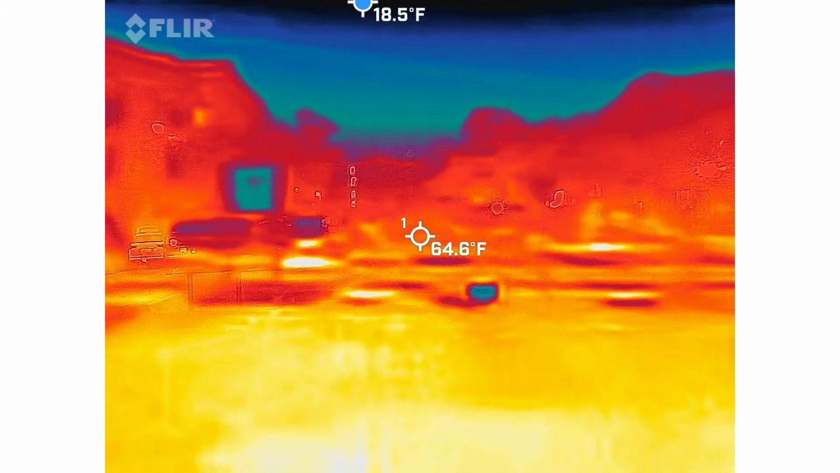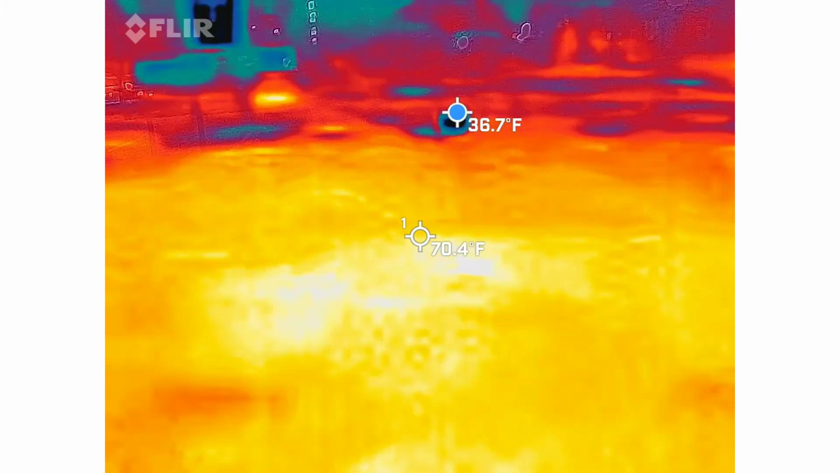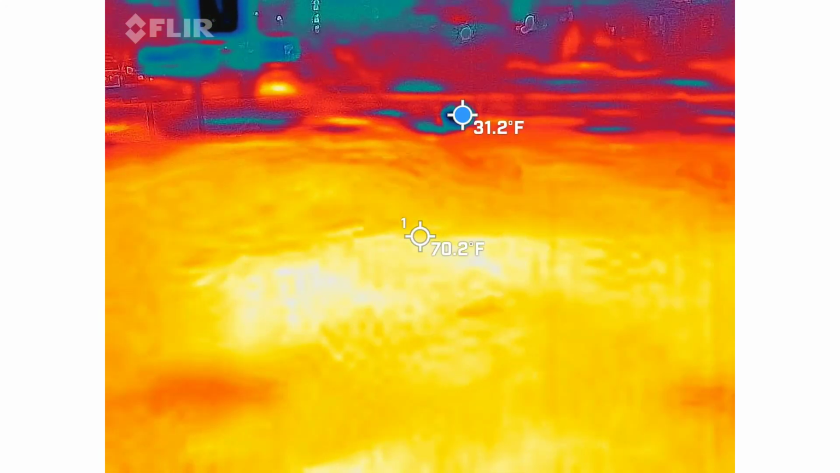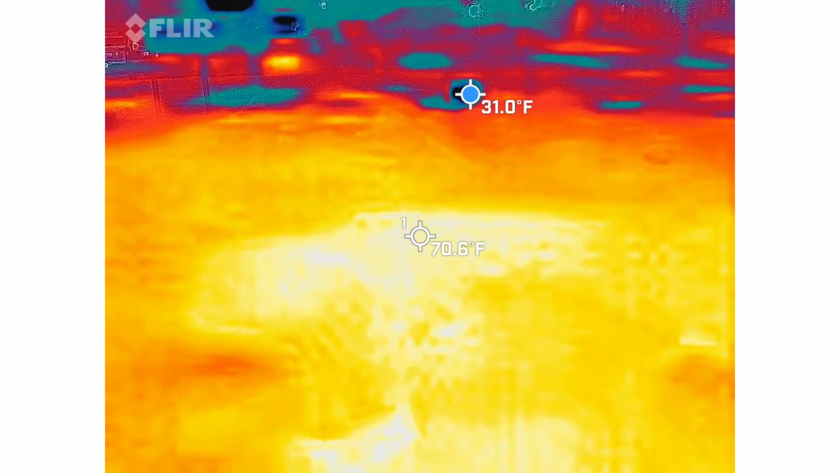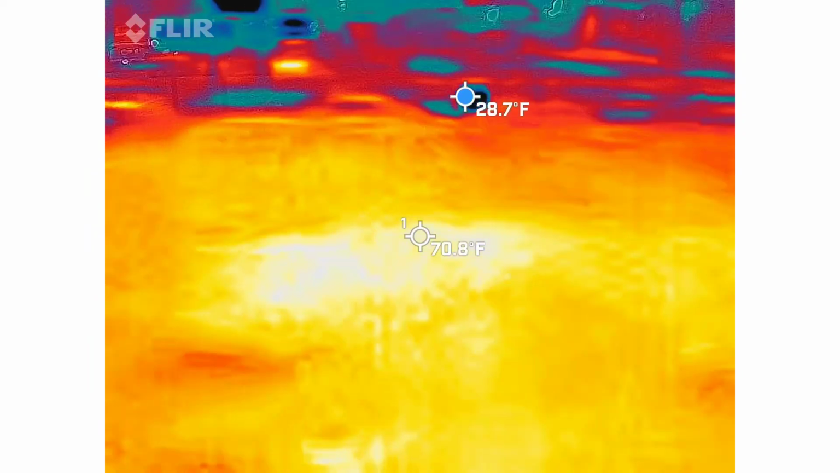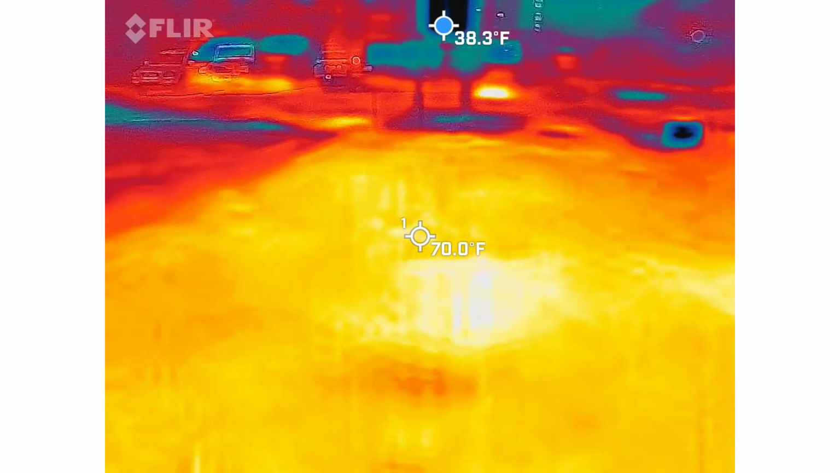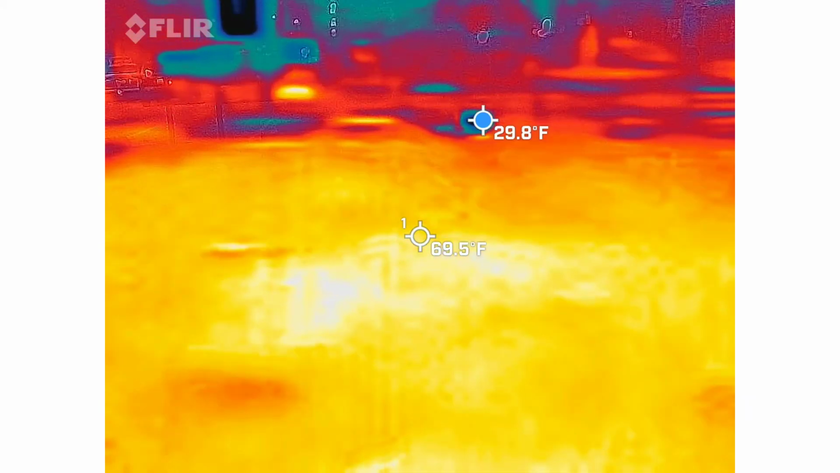You're supposed to try to keep the sky out of it. But the blue dot's not going to the sky. See that? 30 degrees. The blue dot was just in the sky. Right, look at it now. Yeah, but you got other spots here too. There. But that's the coldest one.